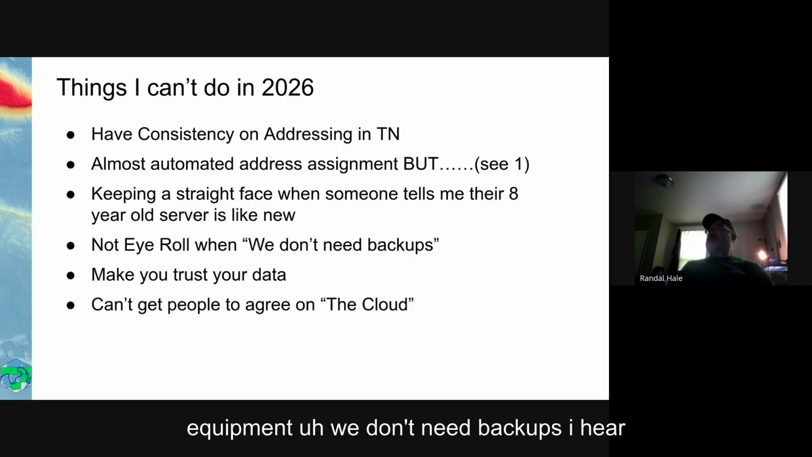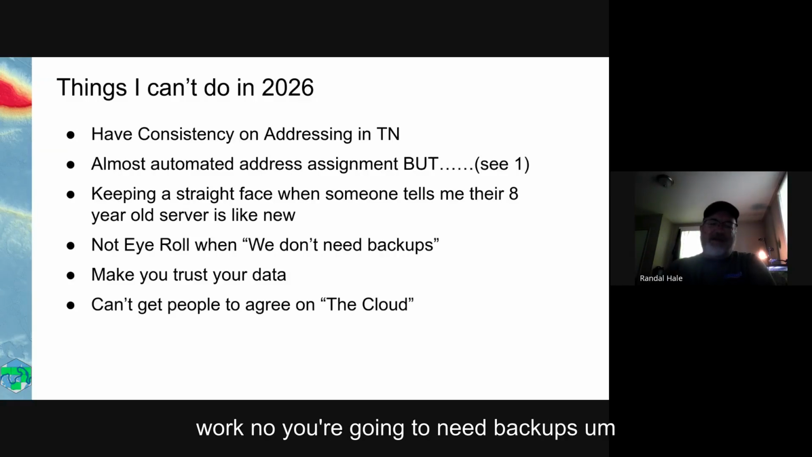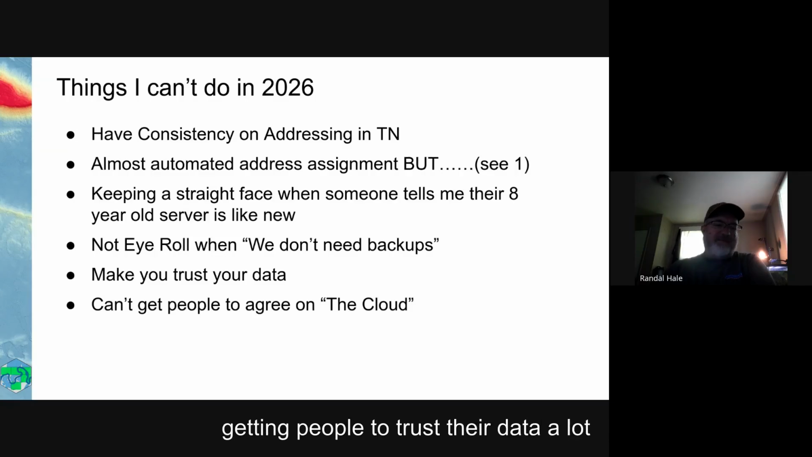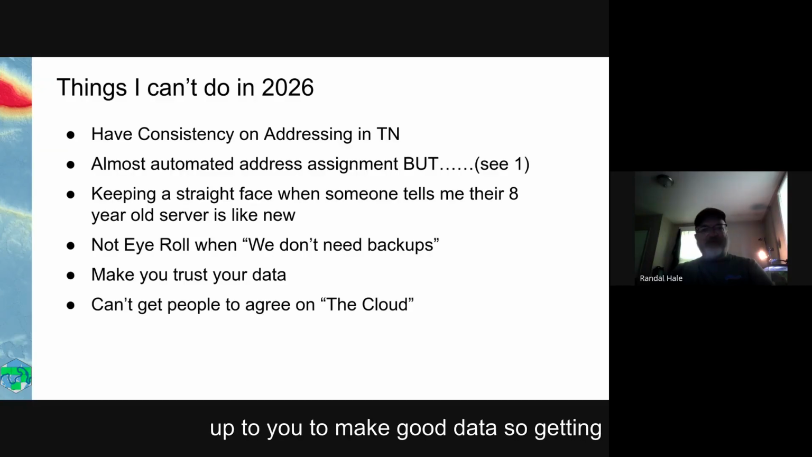We don't need backups. I hear that more than I care to admit. We don't want to back up anything. That's just extra work. No, you're going to need backups. Getting people to trust their data. A lot of people still don't. And really, it's up to you to make good data.